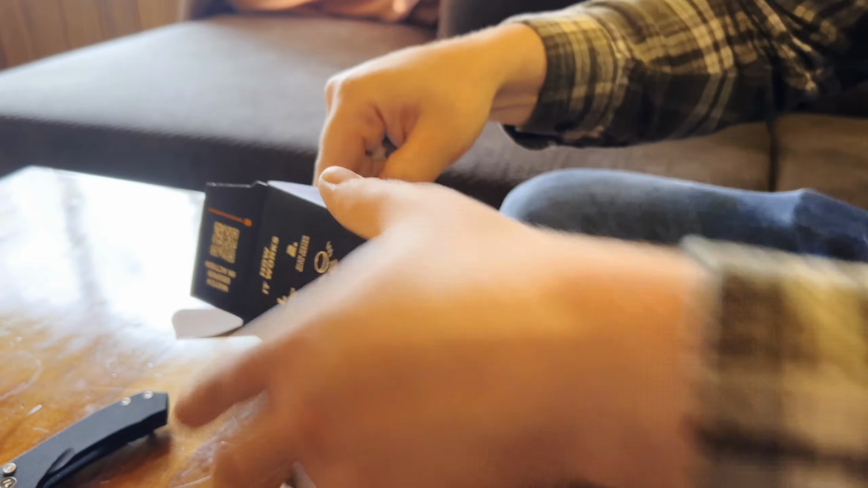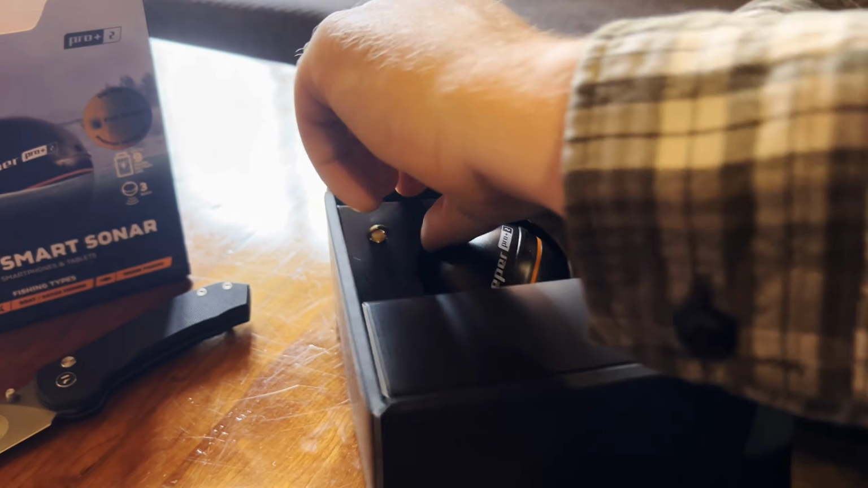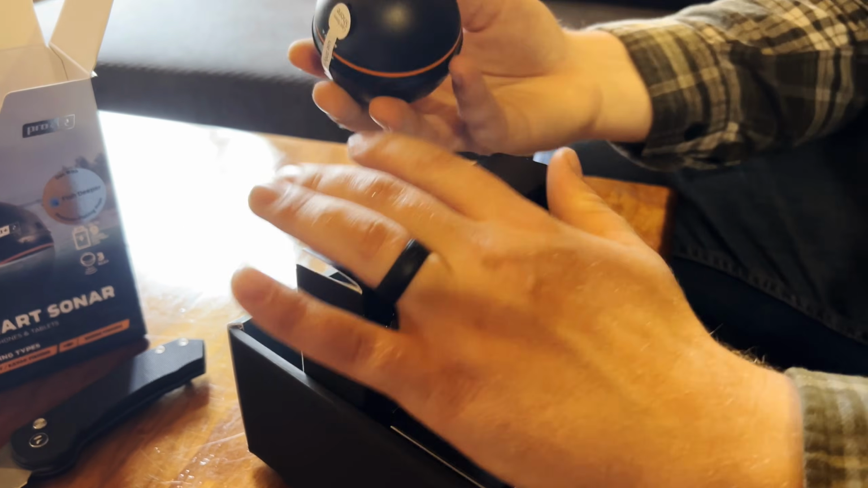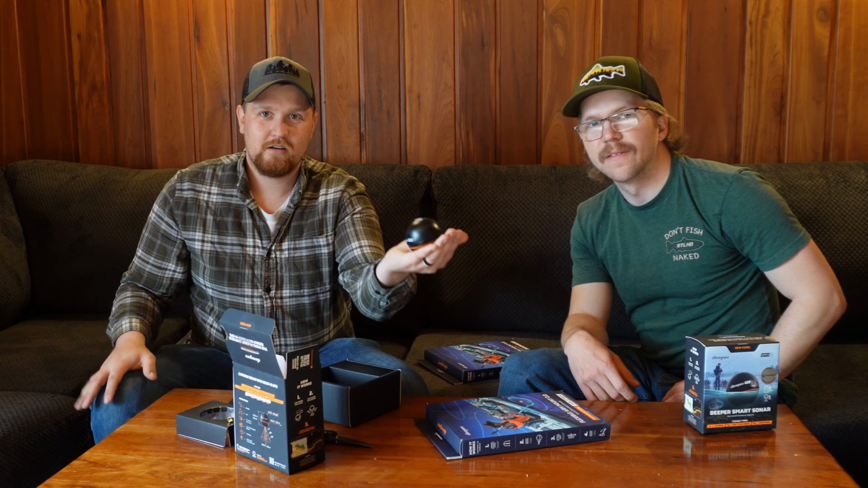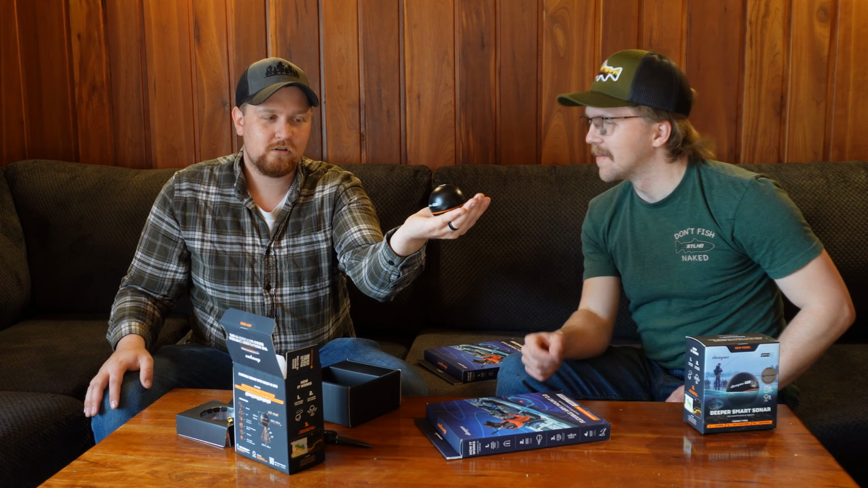Seal approved. Holy crap, look how small that thing is. That's it. Fits in the palm of your hand. Deeper Pro Plus 2. Let's see what's inside the flexible arm mount 2.0, Lyle.